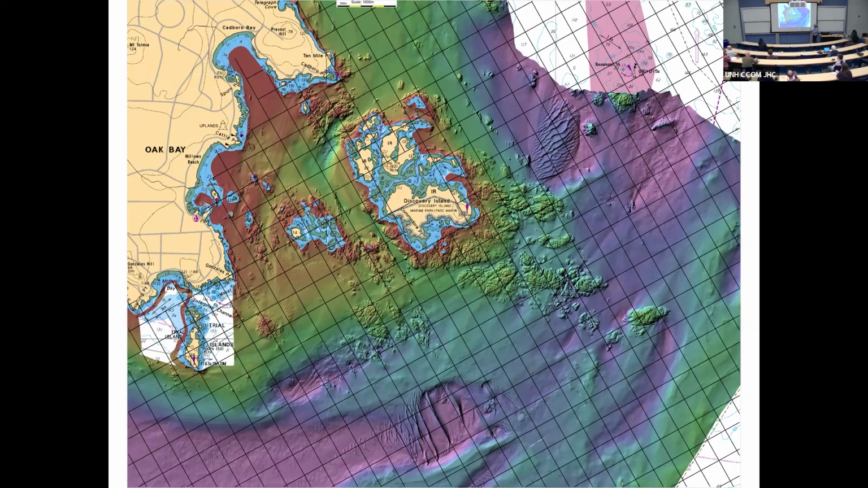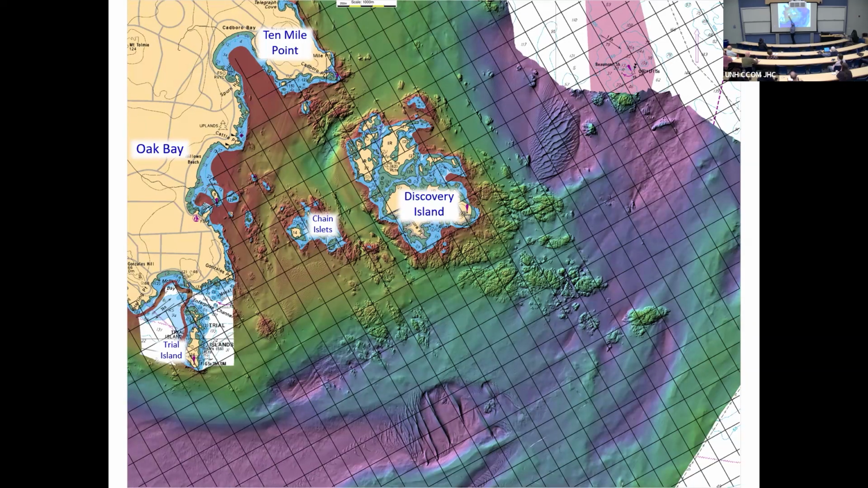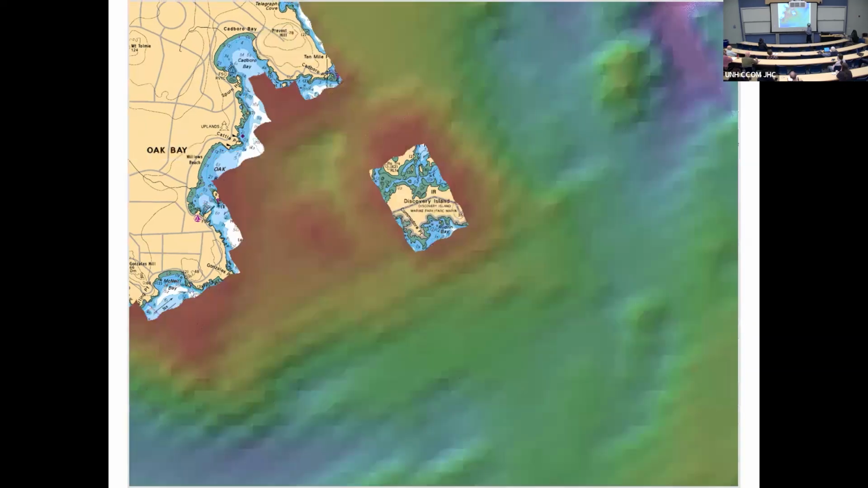So what the model actually sees, I just want to point out the islands, particularly this one, Trial Island here. The model, unfortunately, doesn't resolve it. There is a shoal at Trial Island. There is a shoal at Chain Islands. So any coarse model is not really suitable for detailed circulation, but it's getting the circulation of the whole Strait of Georgia and the Strait of Juan de Fuca right. So the islands are missing.